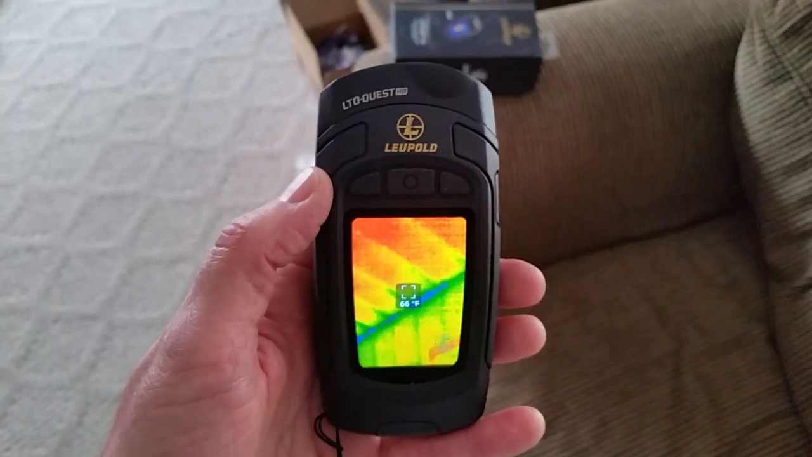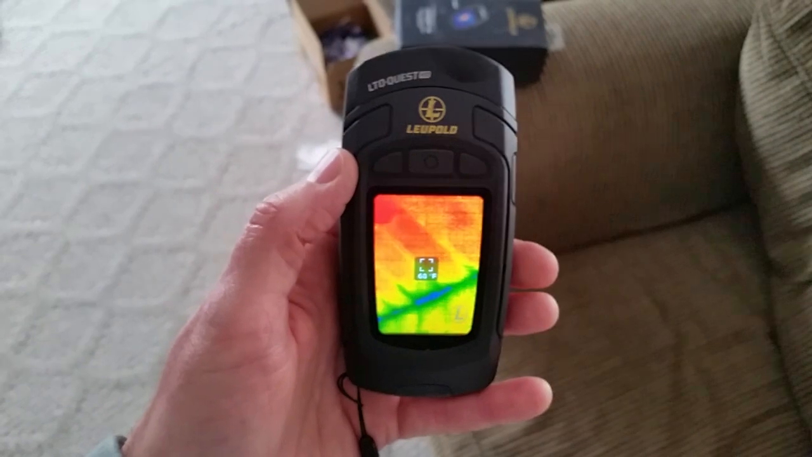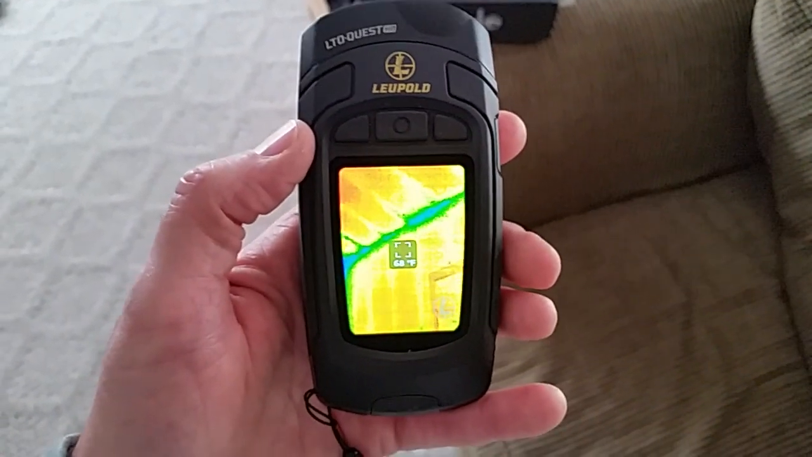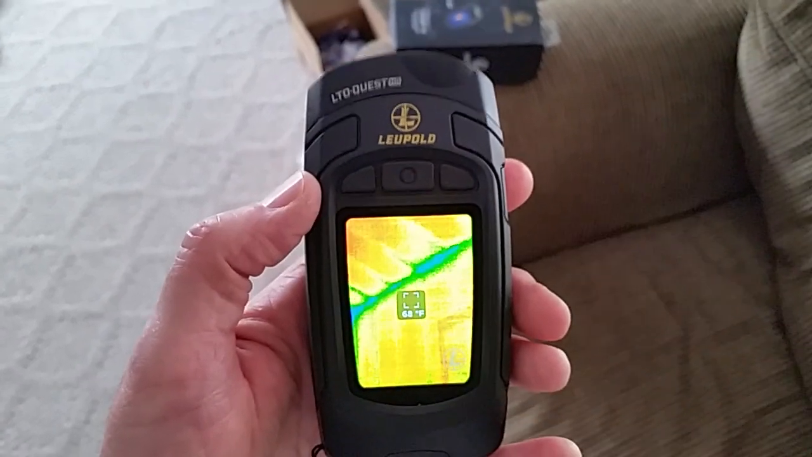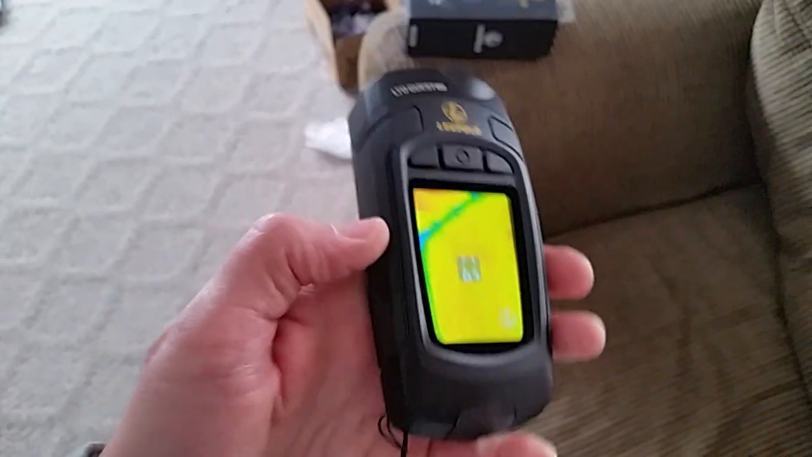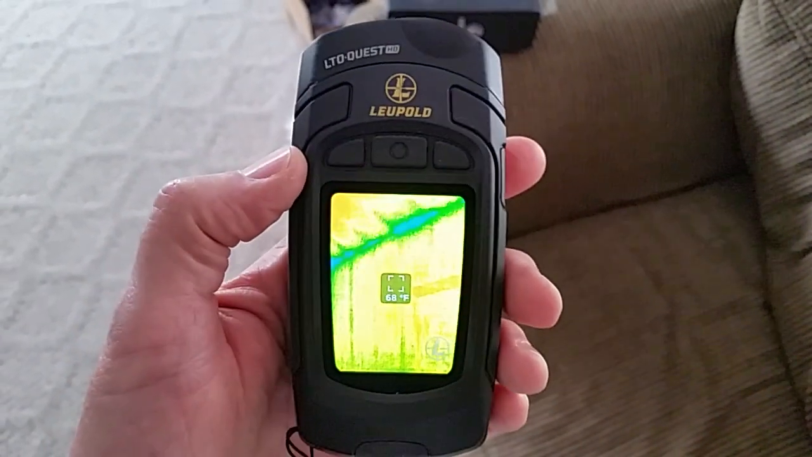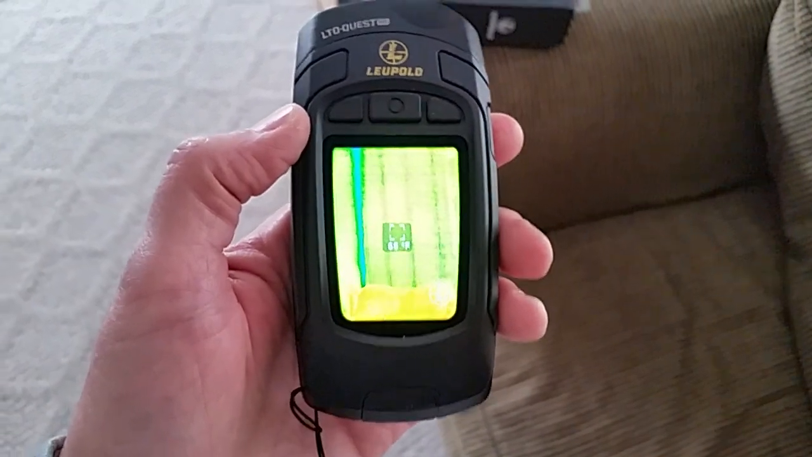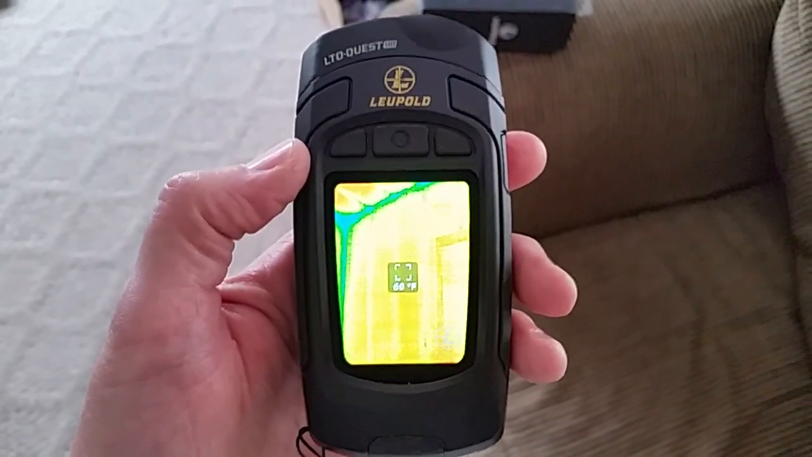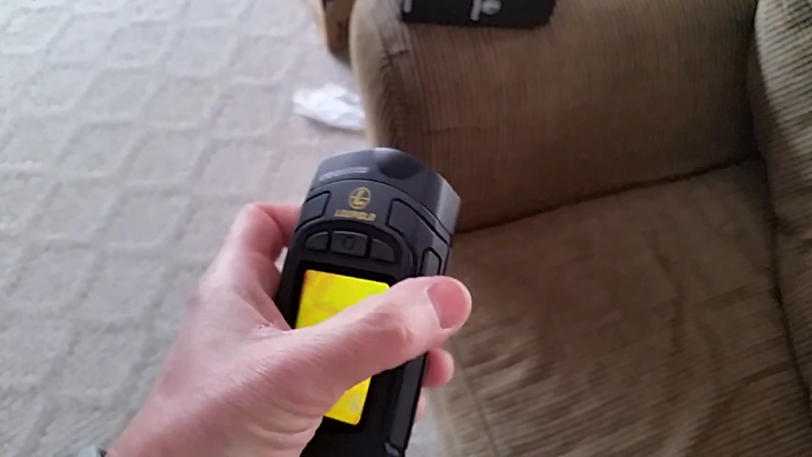Some of the other uses. You can use this bad boy for checking temperature on all sorts of things. So if you're trying to find out if something's overheating, a circuit, something on a vehicle, you can point it at people and know who's got a fever and who doesn't. So, just think of that in the time of like pandemic or disease outbreaks and things like that, being able to know who's potentially sick and who's not. It does have a flashlight on it as well.